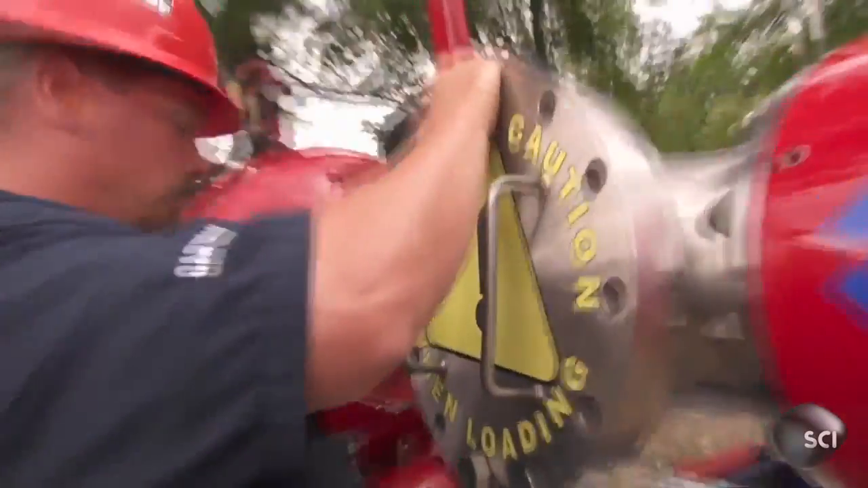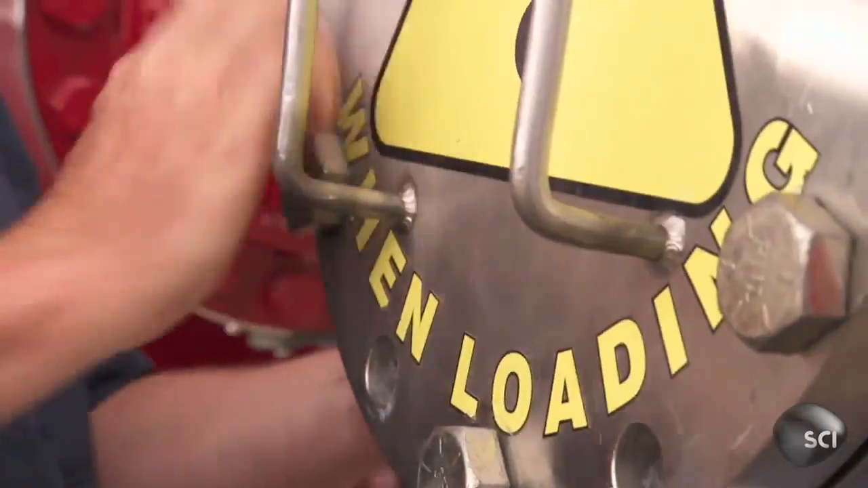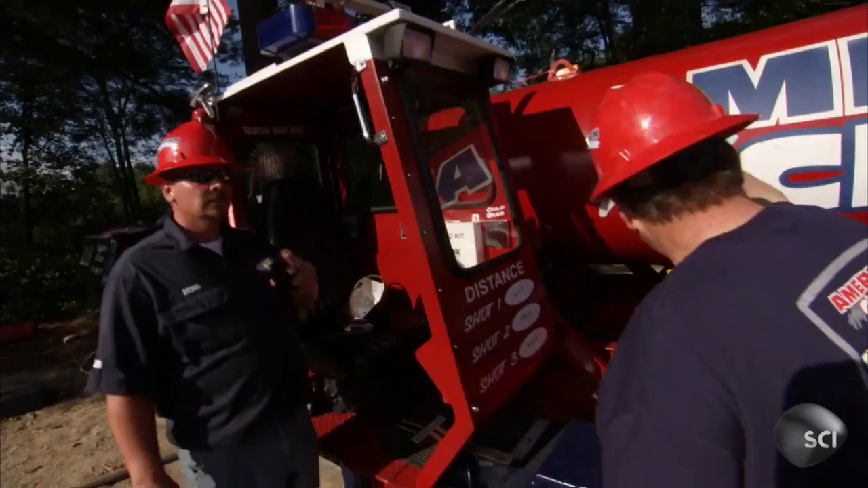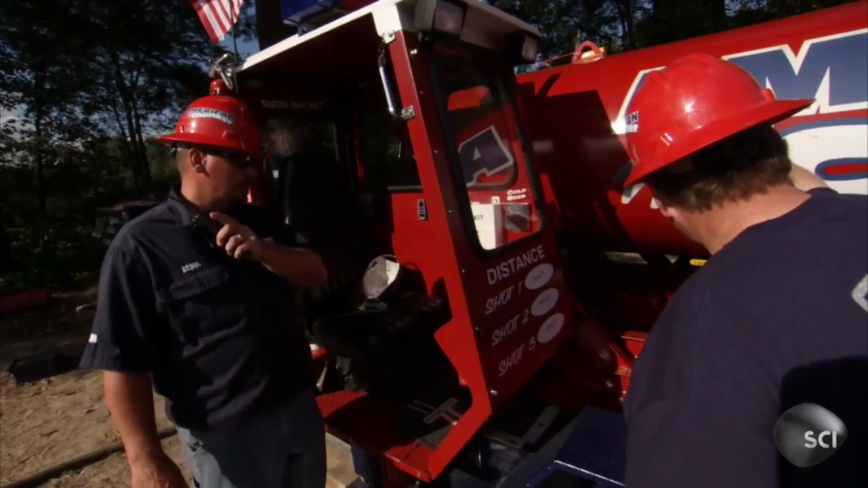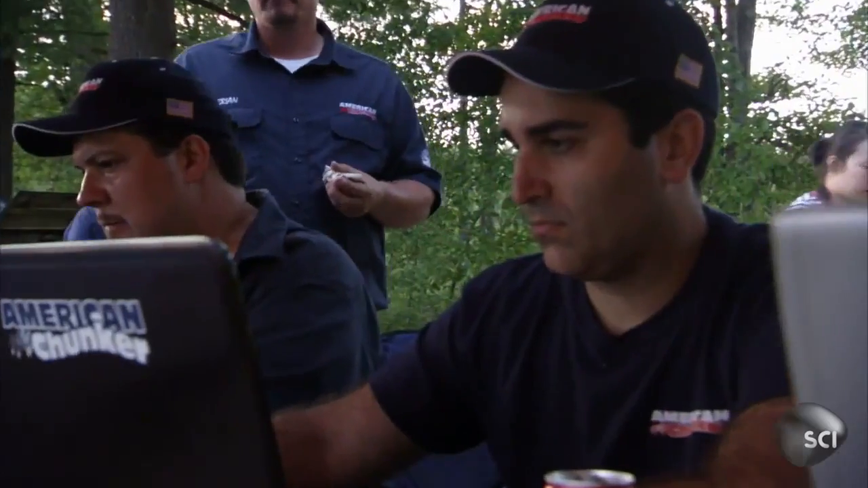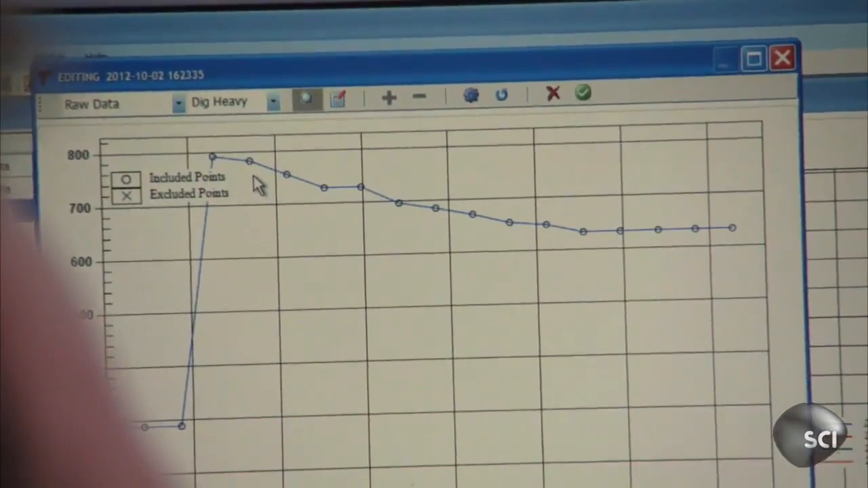Every Sunday, Brian and his 28-person team spend a full 8-hour day on the range. With practice comes perfection, and with perfection, of course, comes American Chunker. All clear downrange? All clear. This year, Brian isn't satisfied with just winning. Together with his crack team of scientists and engineers, he is aiming for the Punkin Chunkin Holy Grail.